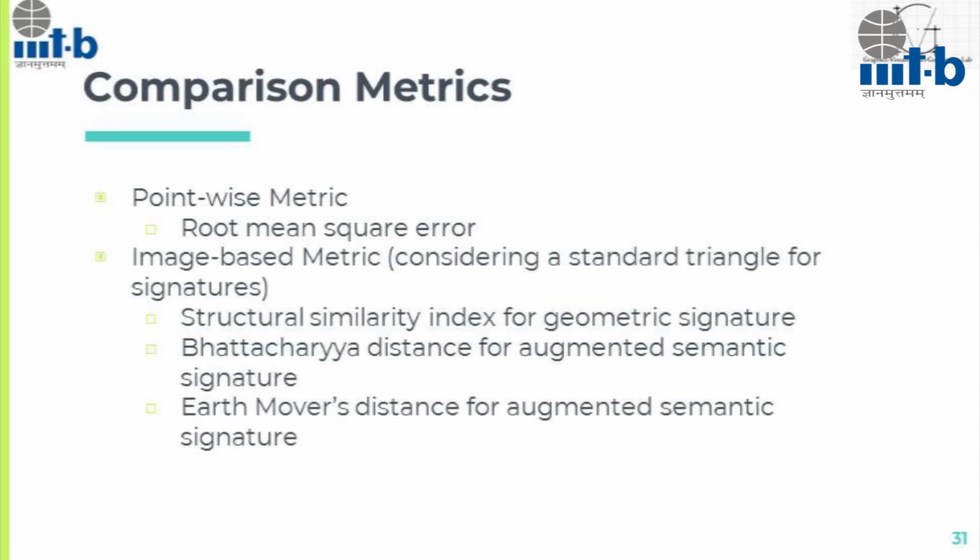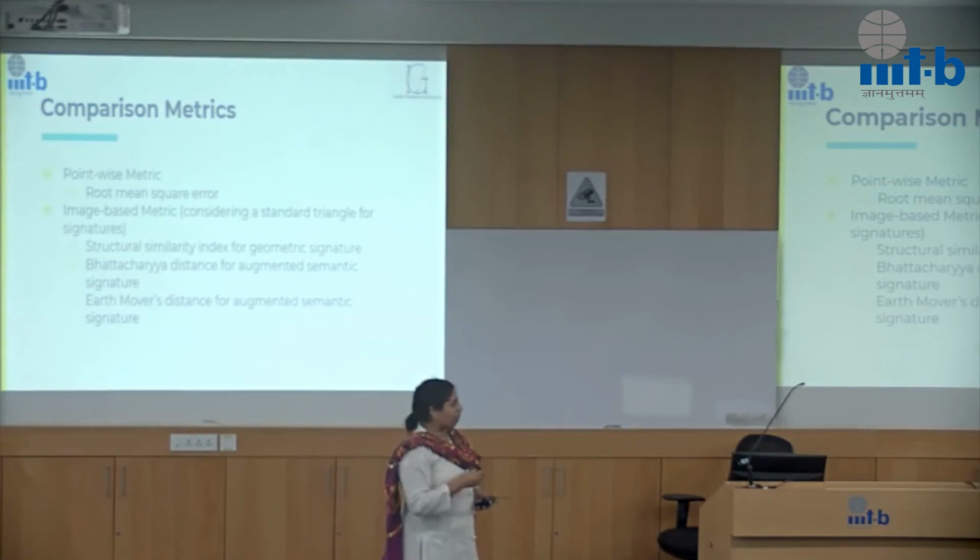Okay. Now we go back to the comparison part. So how do we compare? The first one is fairly straightforward. Assuming we have the same number of points in point cloud A and point cloud B, and we have done registration and all of that, we can just do root mean square errors from point to point and we get the comparison.